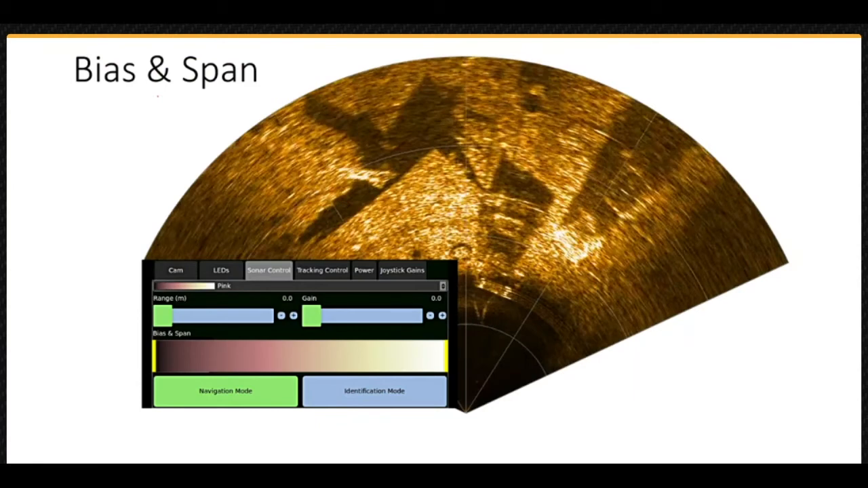The bias and span are additional image quality parameters that can be varied to improve image quality and help with better analysis and interpretation. The bias and span is represented on the Sonar tab as an enlarged colour palette, with yellow bar sliders at each end. The sliders can be adjusted to change the intensity to colour mapping and change the look of the image.